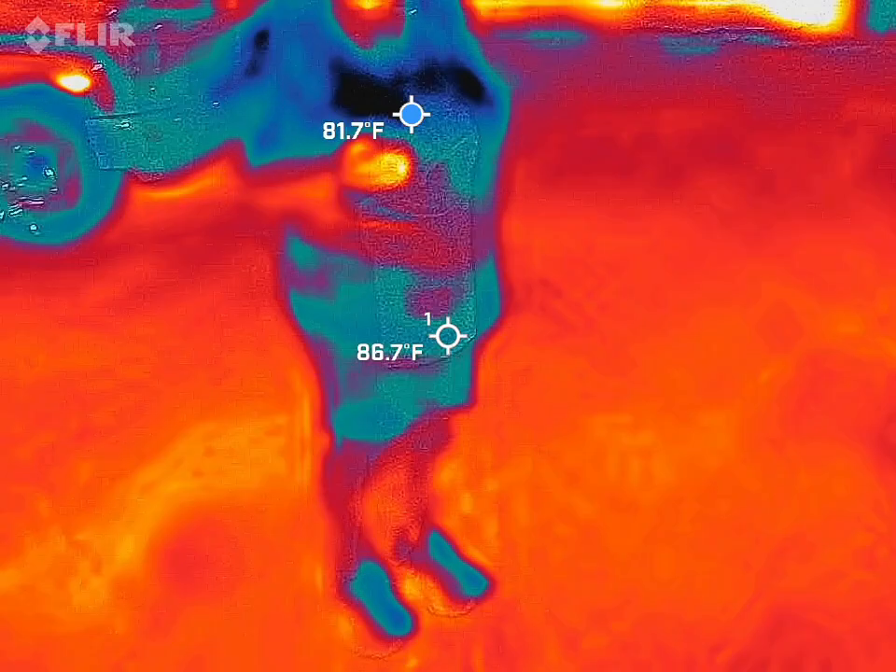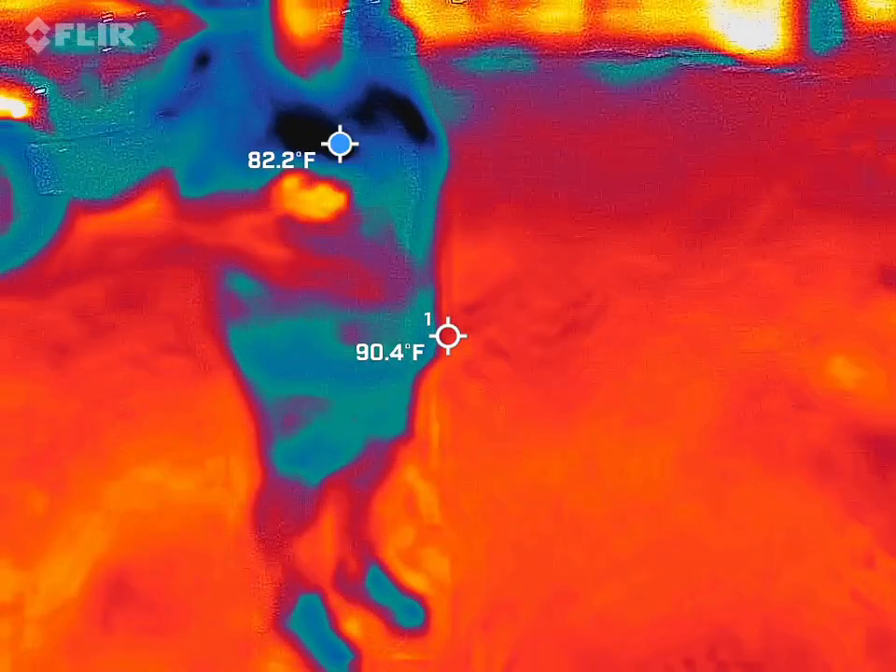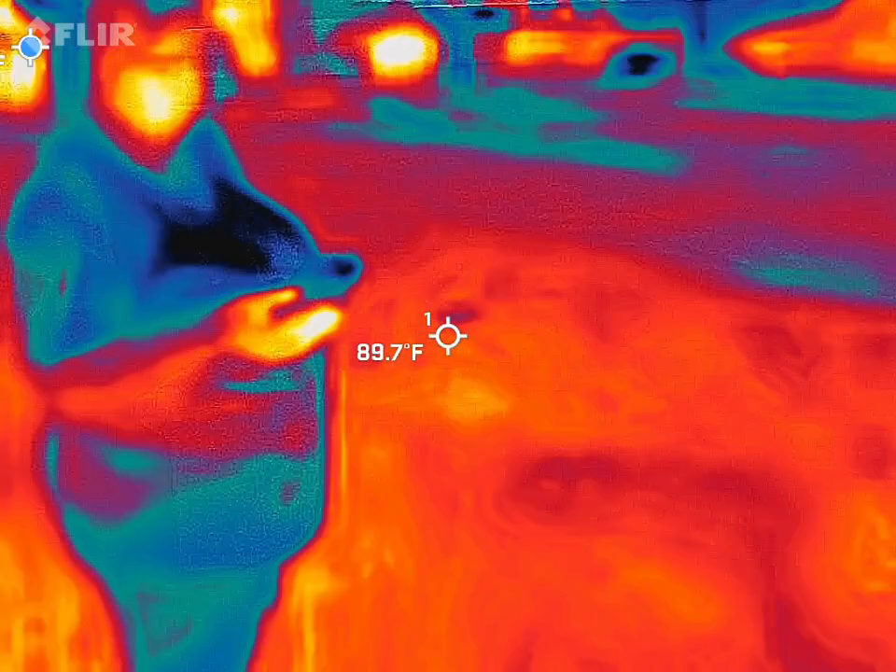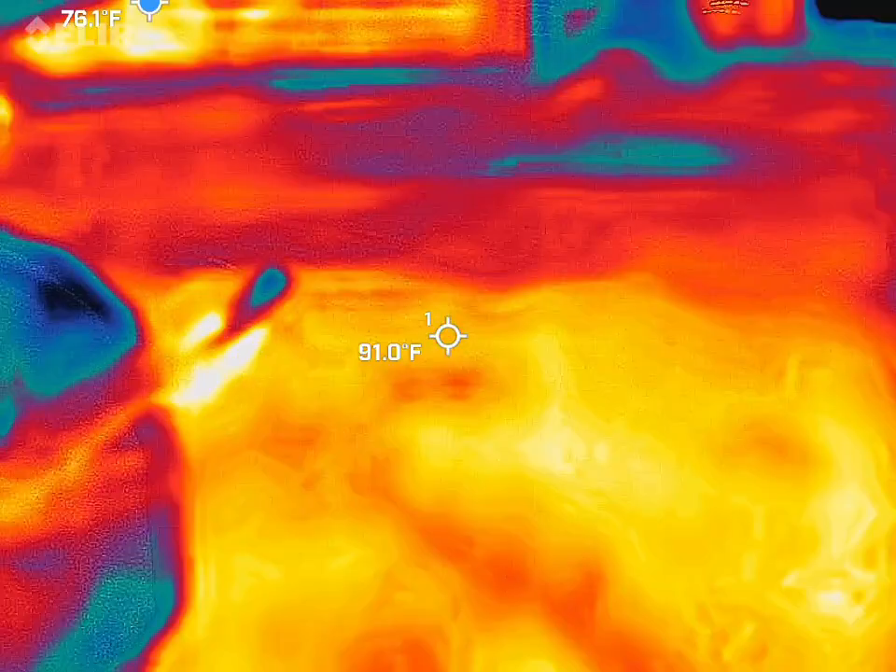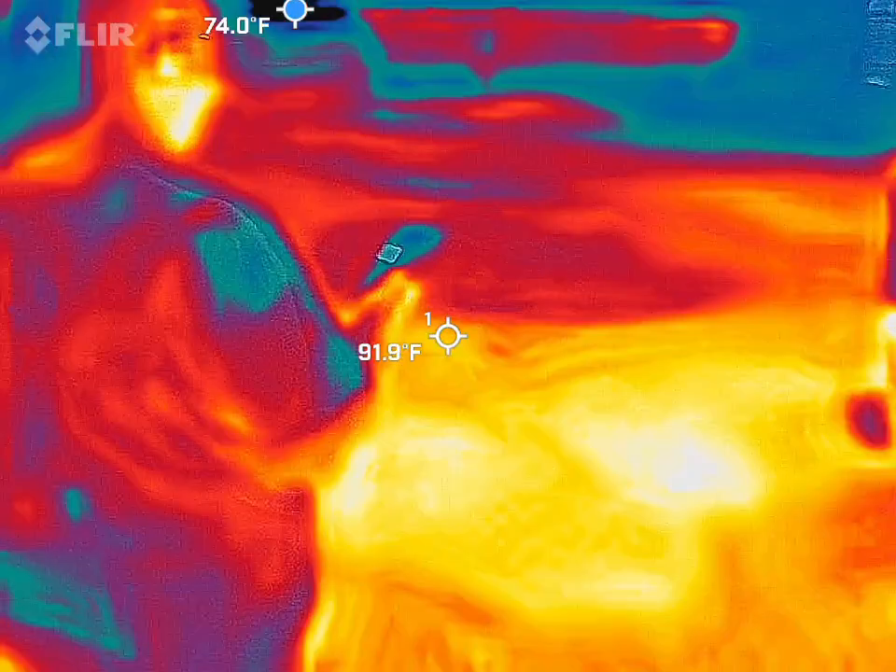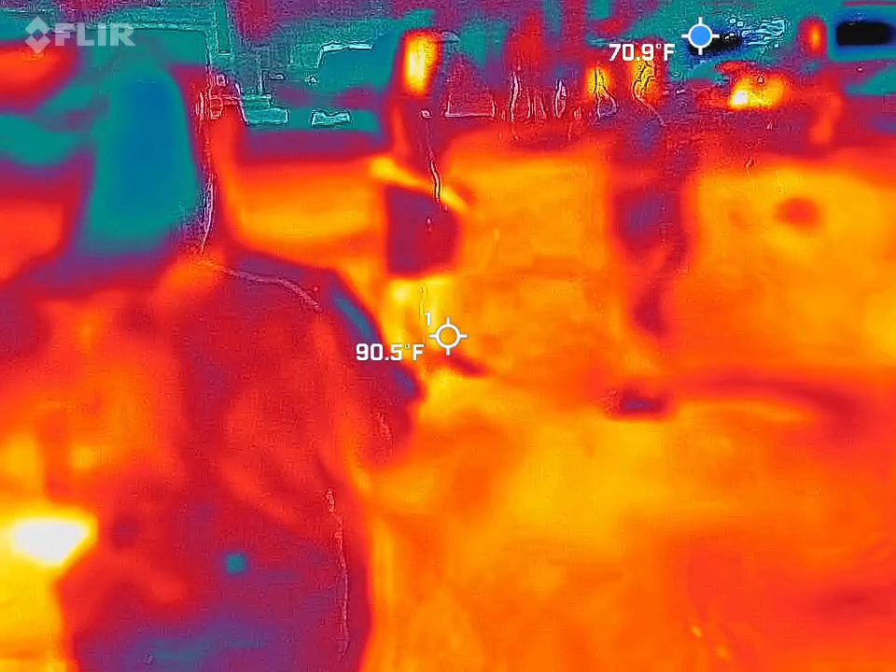Keeps spiking here. I'm at 23.2. I went up to 29.3. I'm recording you then. I ain't seeing no cold spots. No, but something keeps coming over here. It could be the questions Jeffrey's answering. Probably. That's why I have to move. 35.2. I'm not getting nothing.